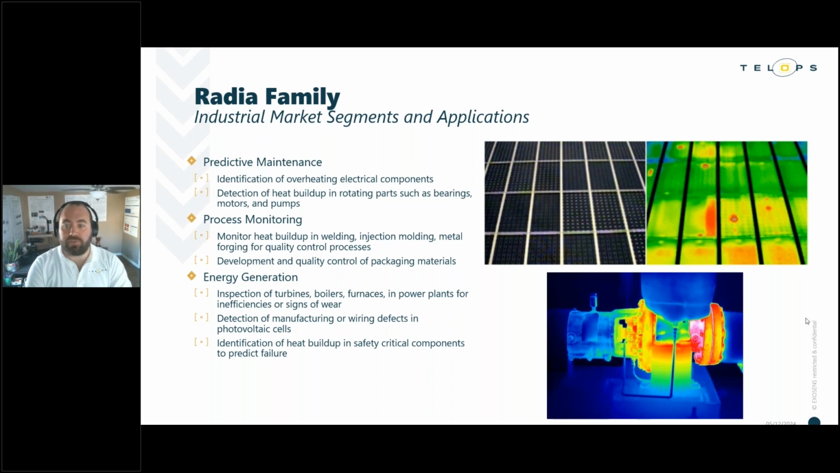We think Radia can also provide a lot of value to the energy generation space, providing a capability for the inspection of turbines, boilers, furnaces for performance degradation, or even monitoring the condition of safety critical components here.